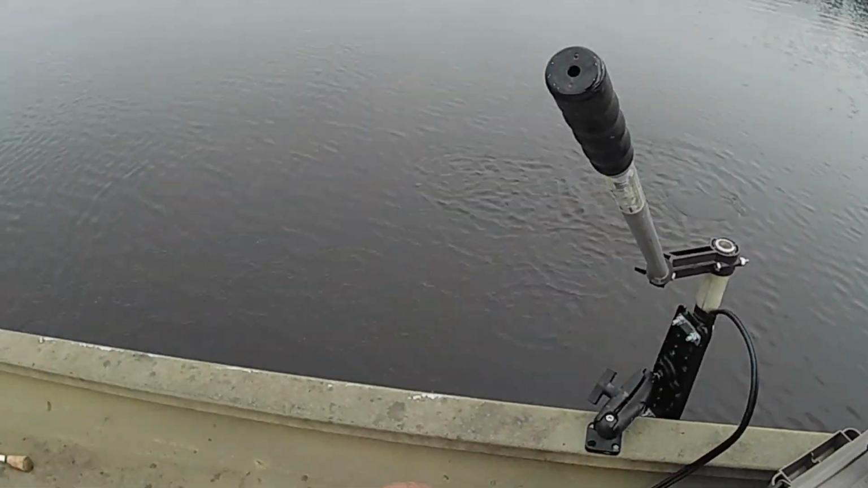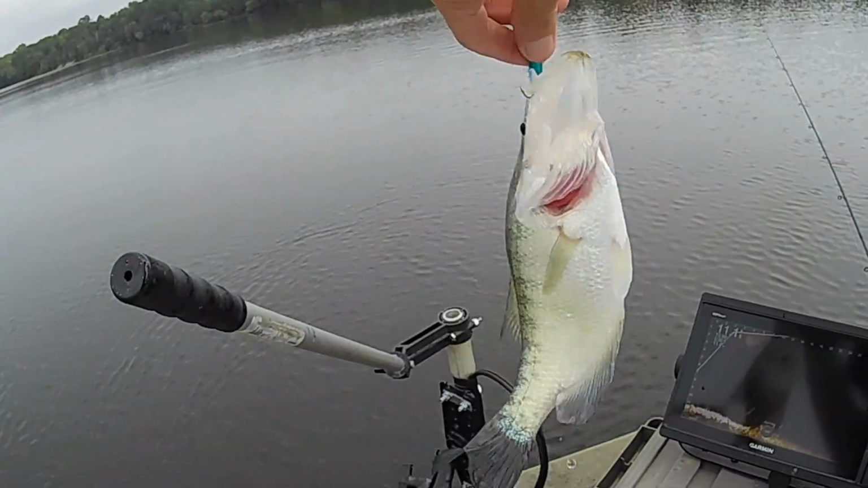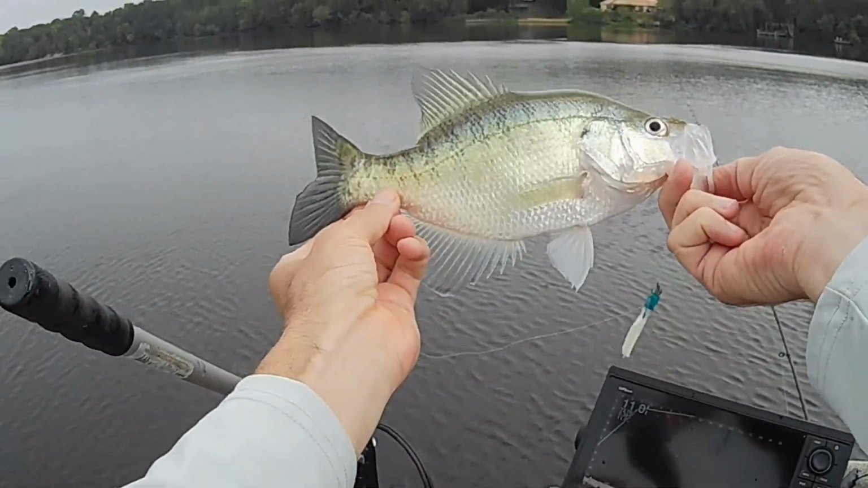Oh, there he comes. There he comes. I tell you what, I'm snatching them out now, boy. Woo! All I had to do was change colors. Man, that's crazy. Another good keeper too, man. Look at that.